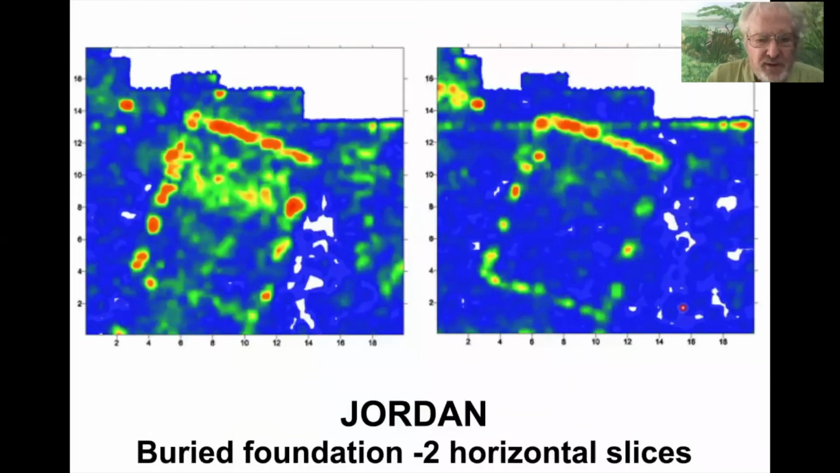Here's what some of the data might look like. This was taken in Jordan. There's buried foundation. These are 2 horizontal slices through the data taken at different depths. It's the same survey. The slice on the left shows the foundation down deeper.